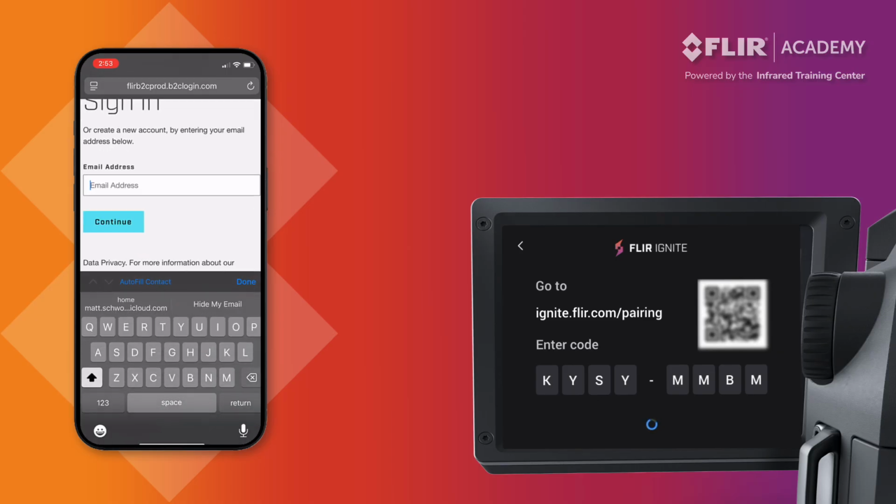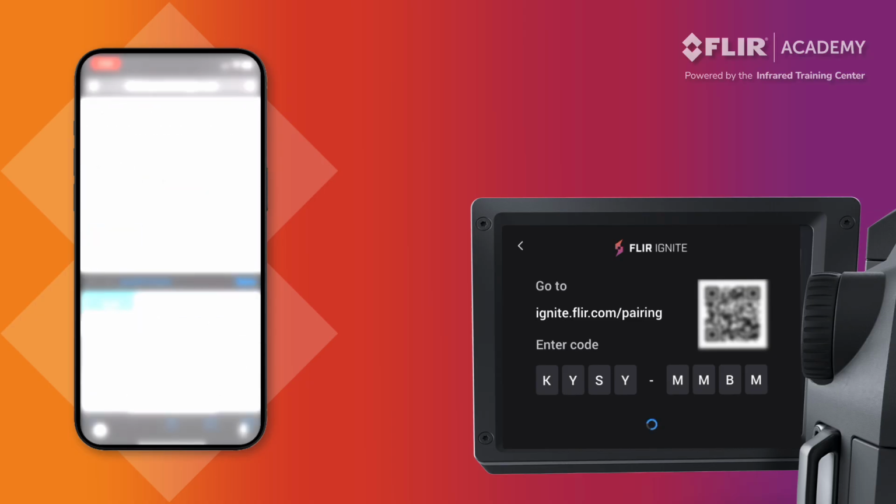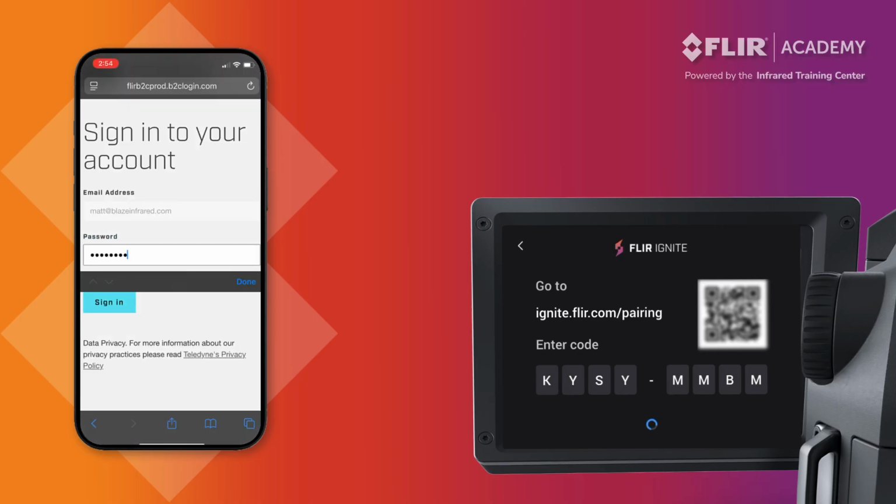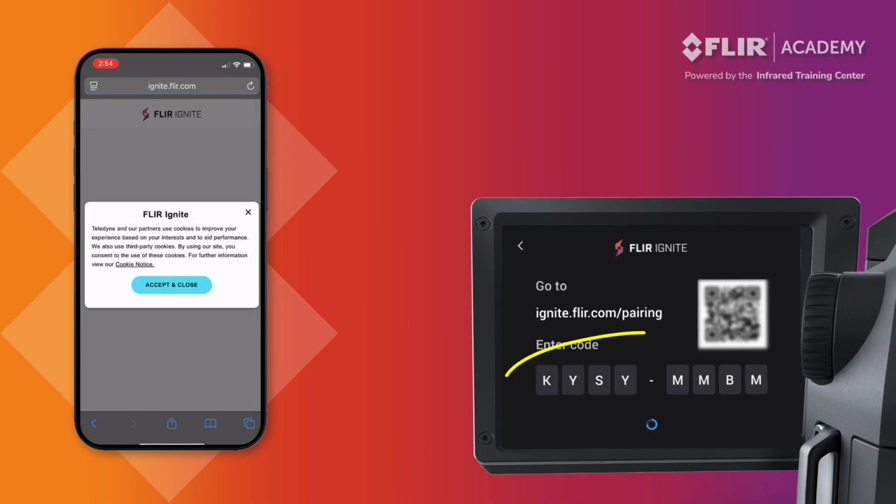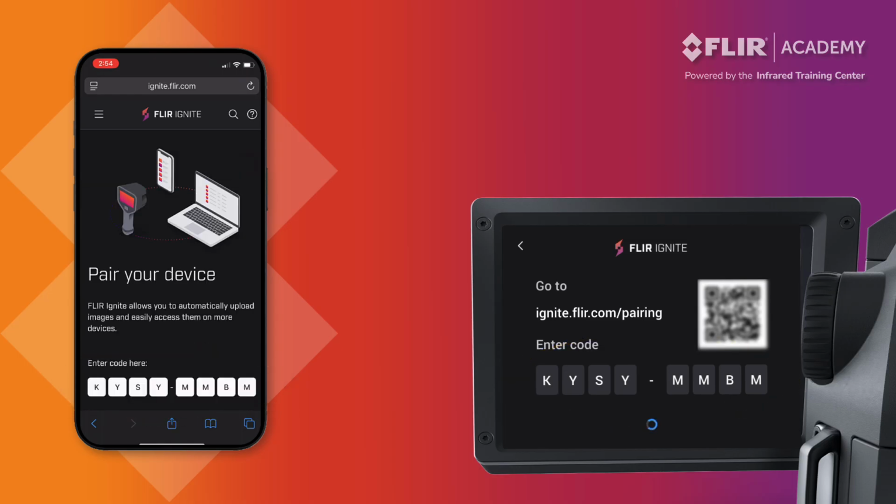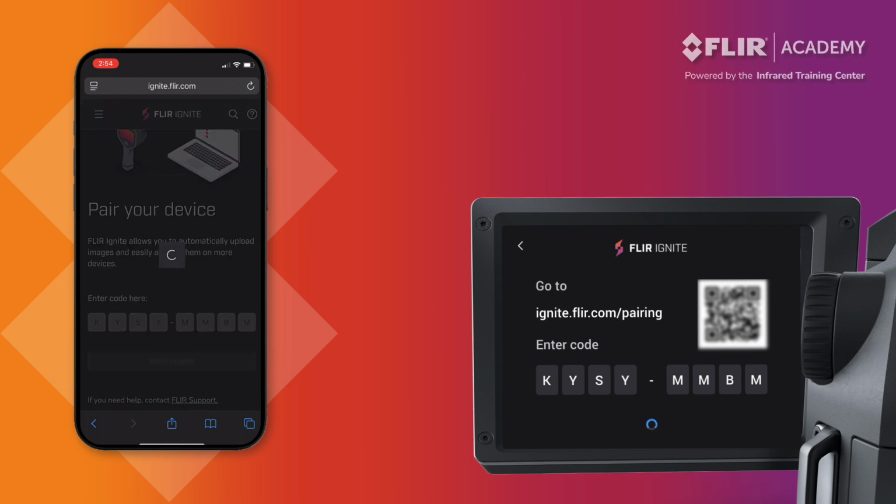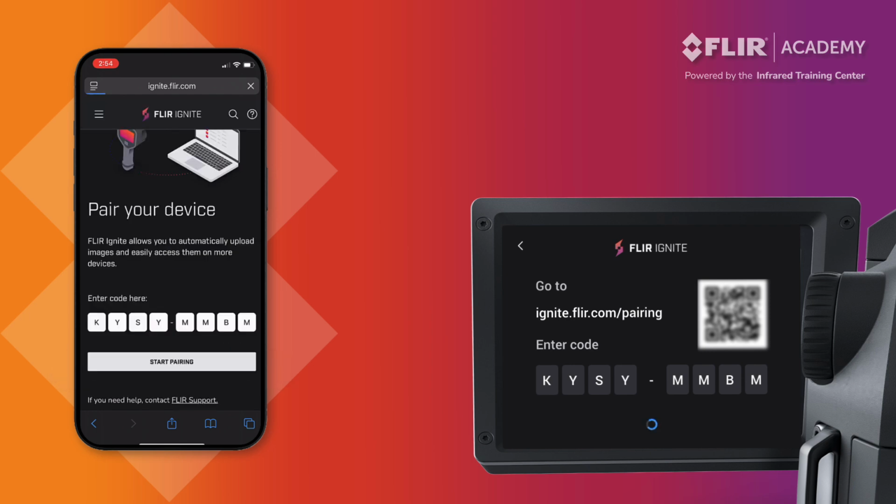Once the page comes up on your phone, sign in using the username and password that you just created for your new Ignite account. Once logged in, the 8-character pairing code displayed on your thermal imager should also automatically appear in your phone's web browser. Select Start Pairing and wait for a confirmation to appear that it has been successful.